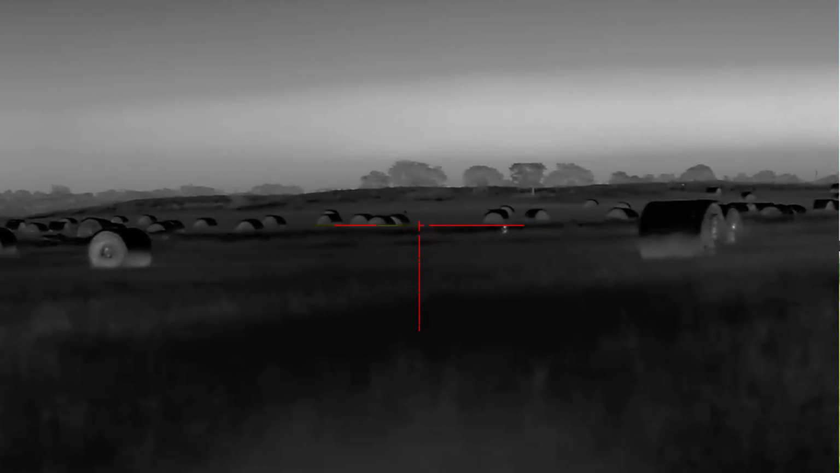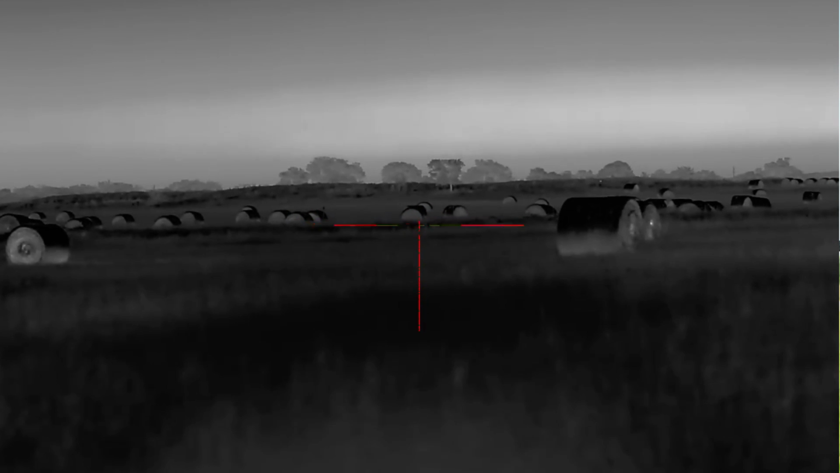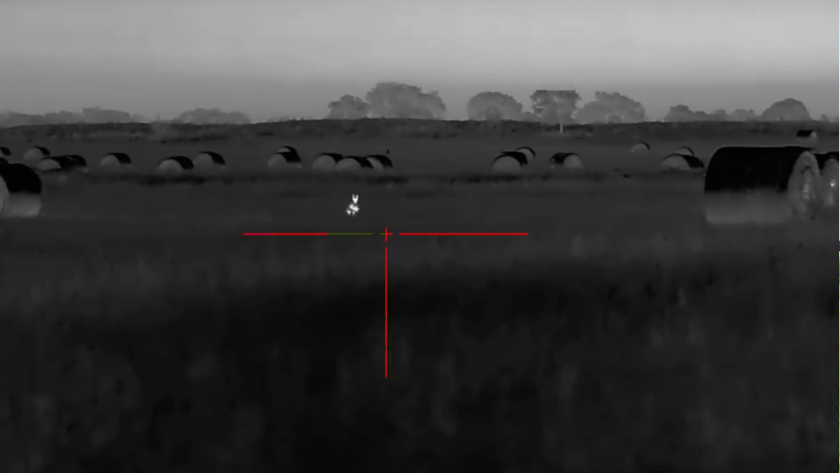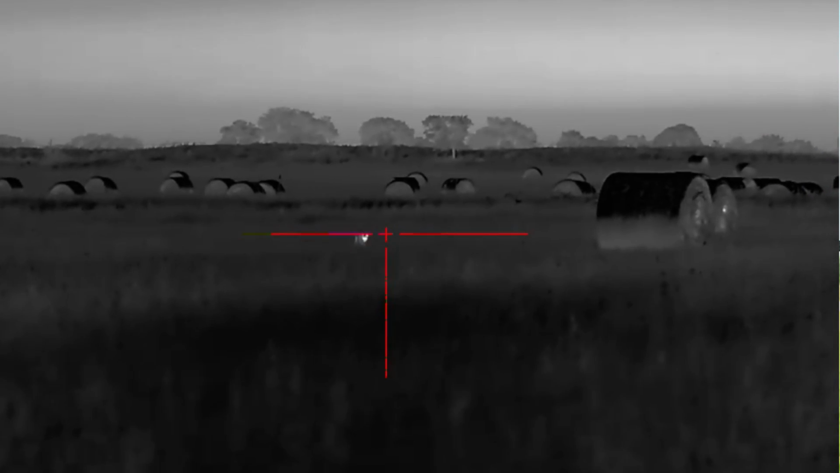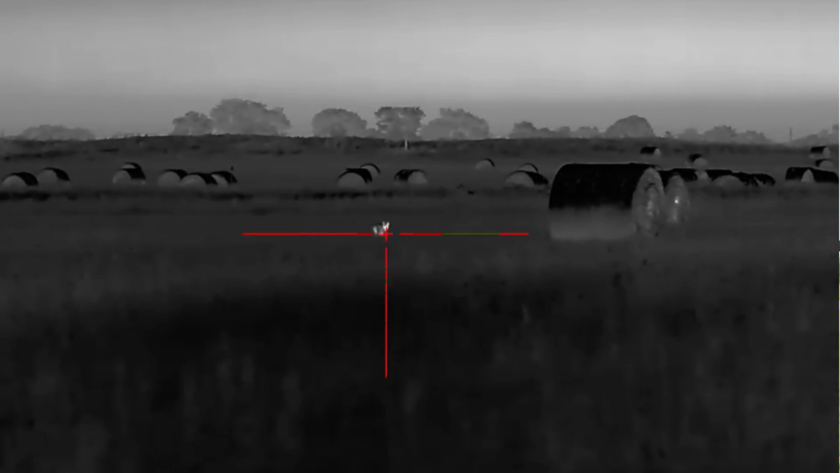I should have ranged it. I just looked through the thing, and based on what I'm used to seeing through a thermal, I thought, whoa, look how crisp he is, look how much detail I can see. He's like 100 yards away. Missed, and it turned out he was like 250, which is enough to miss.